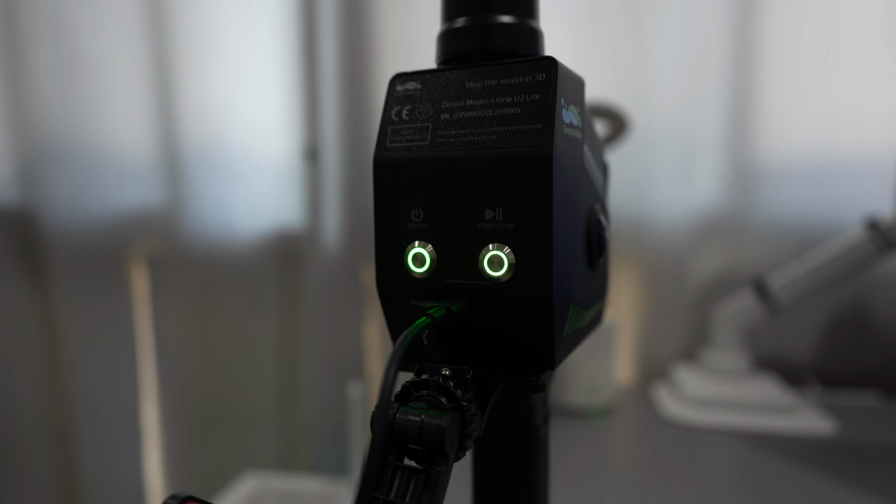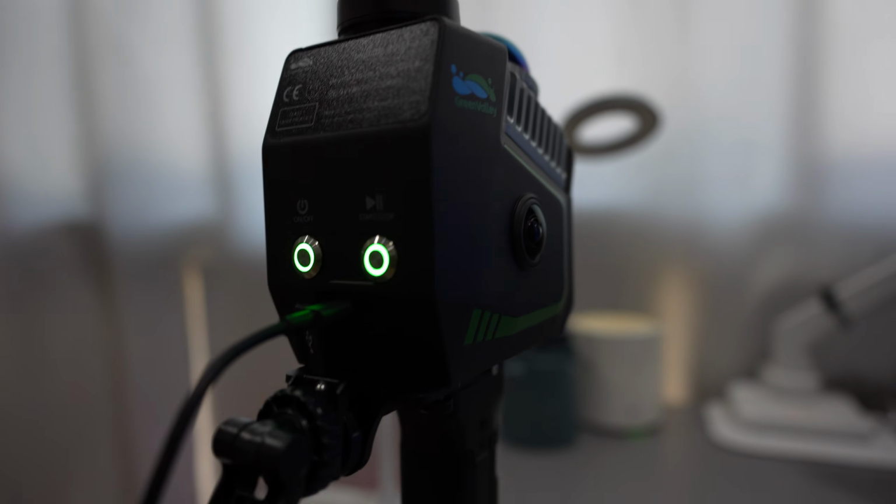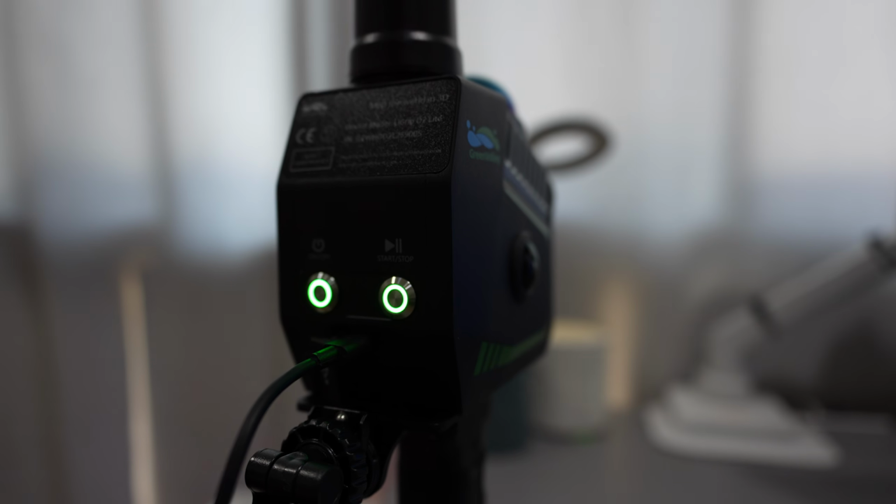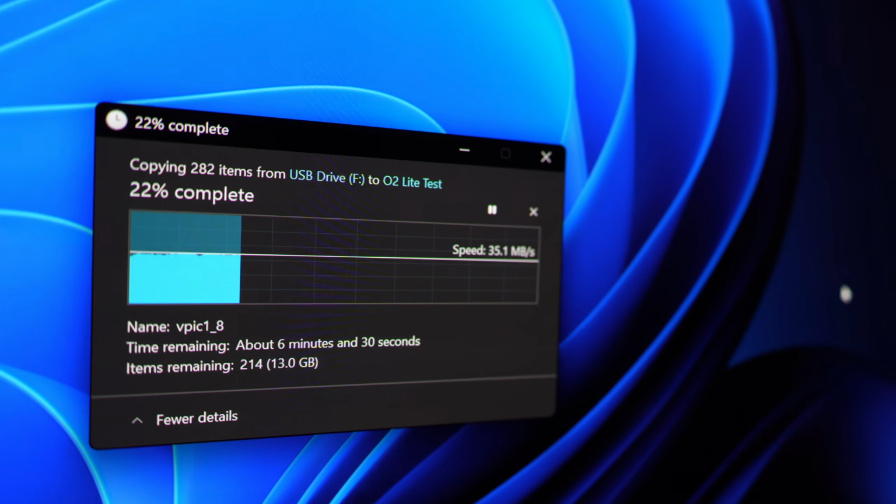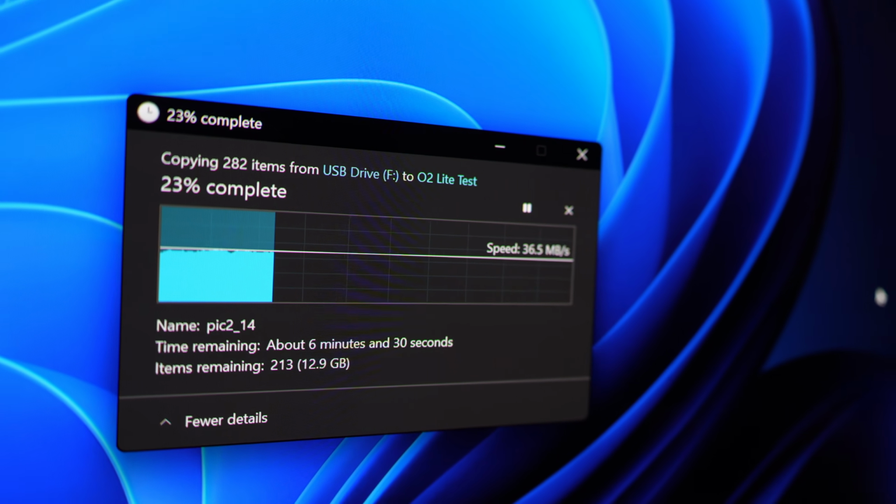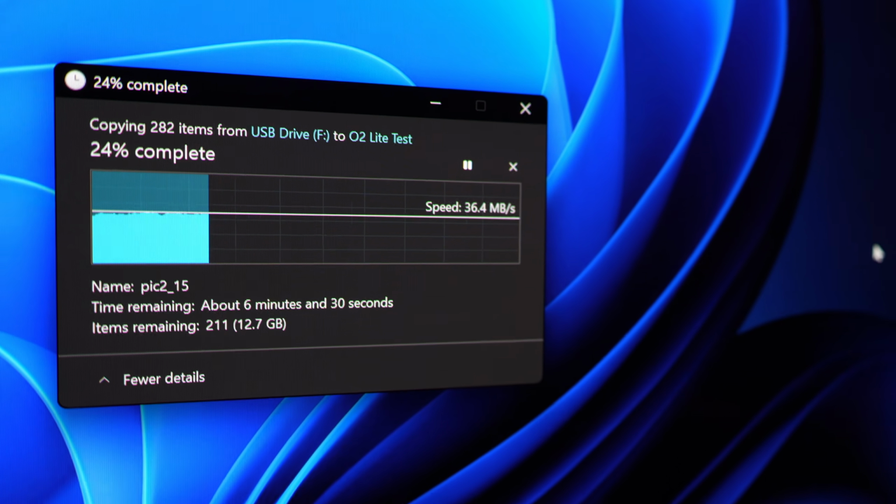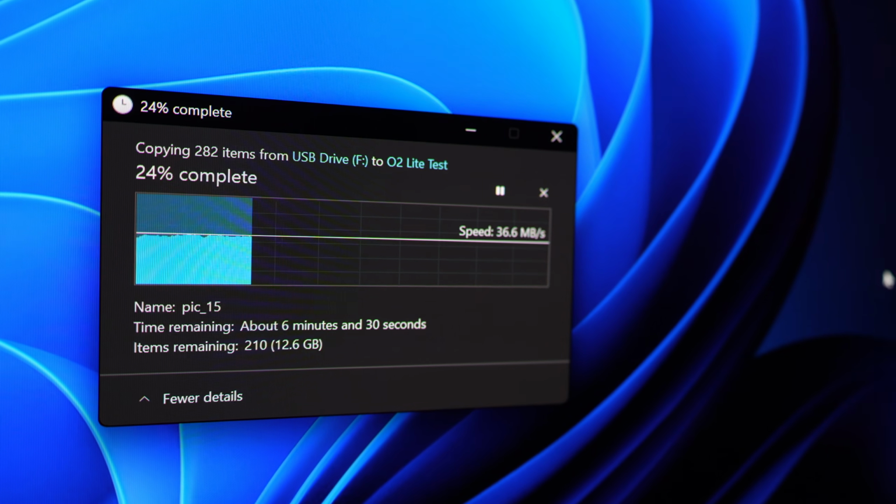Now I'm transferring the file to my PC for post-processing. One thing to note, the O2 Lite's transfer speed is very slow, while the O2 can reach up to 140 MB per second. The O2 Lite only managed about 35 MB per second.